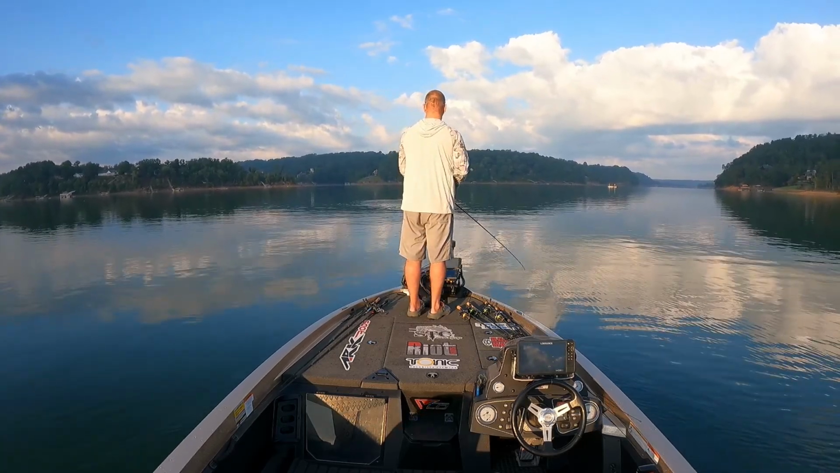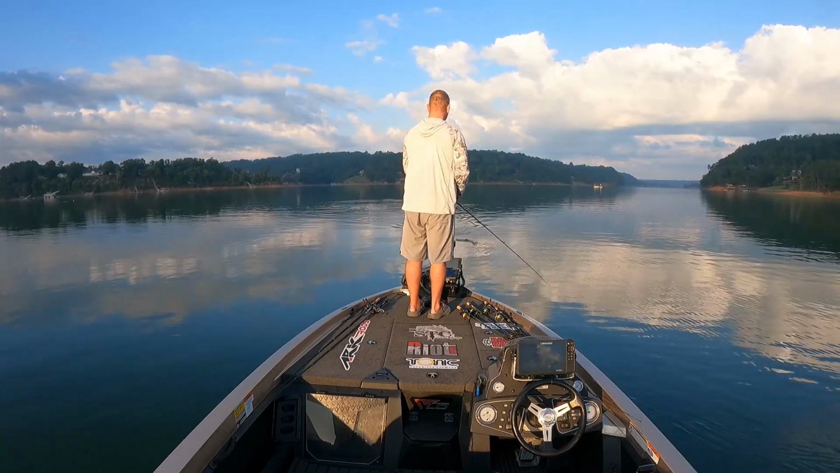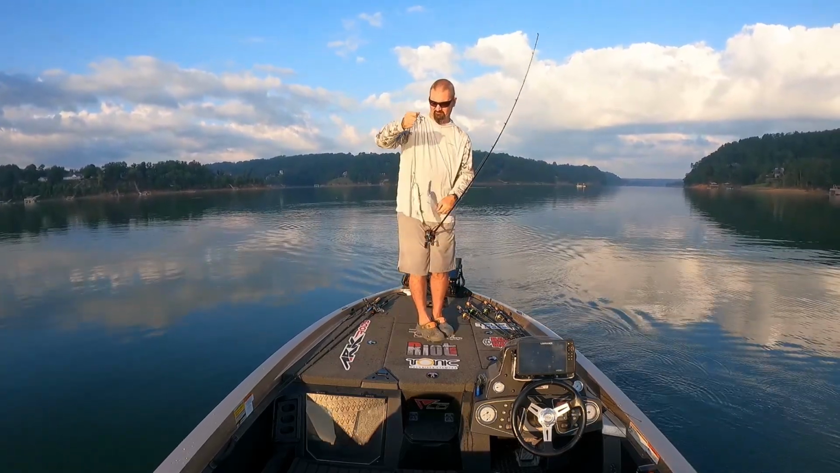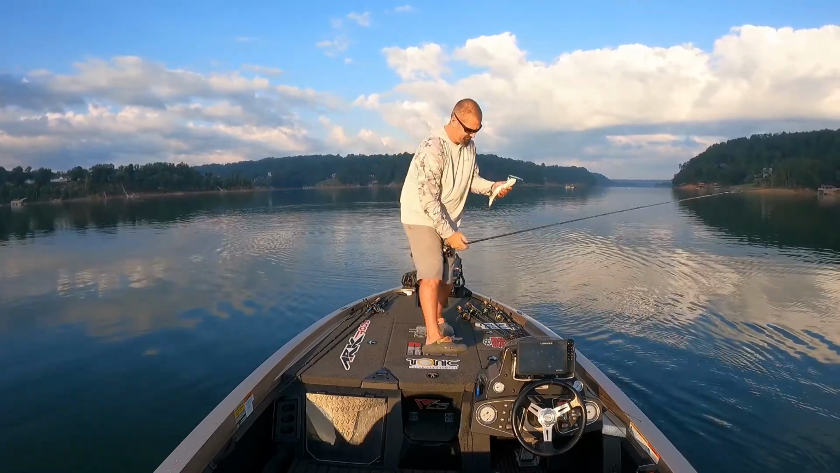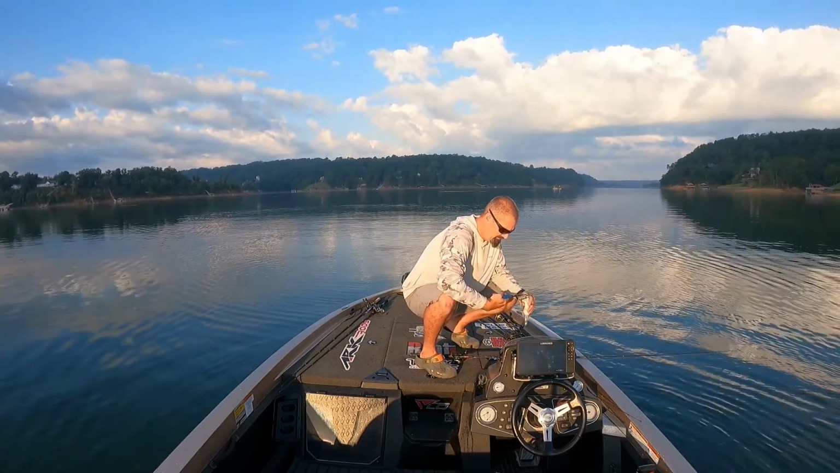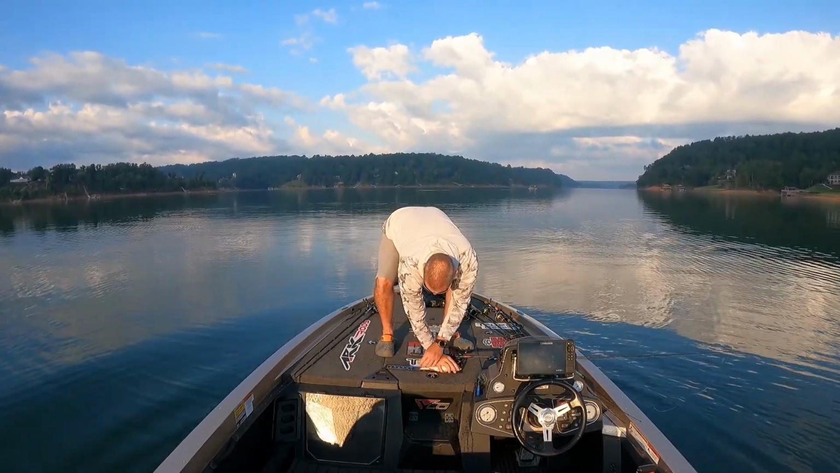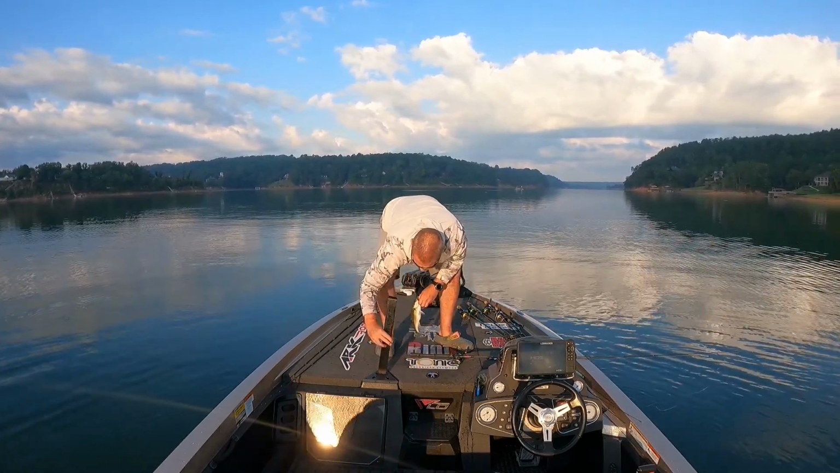This fish is all over that bait before he finally gets it. Let's see the under. He's under.